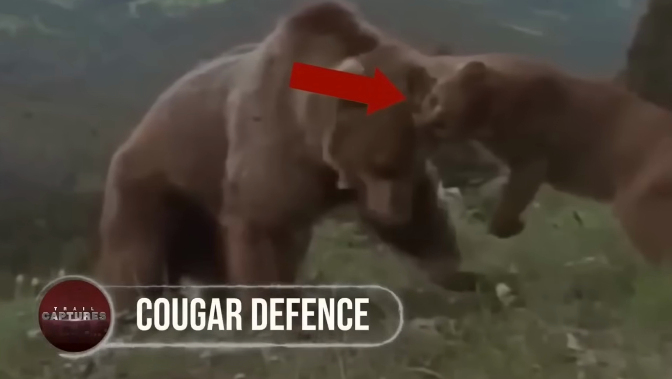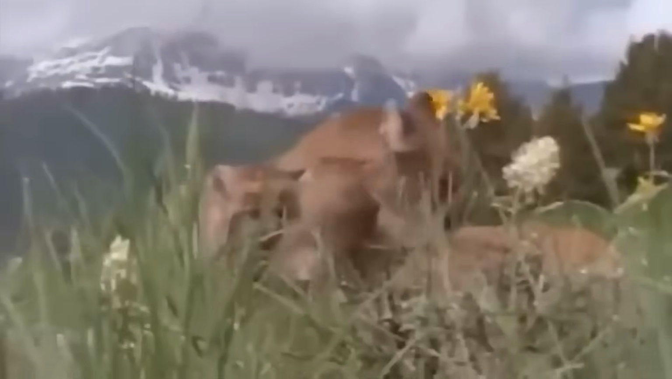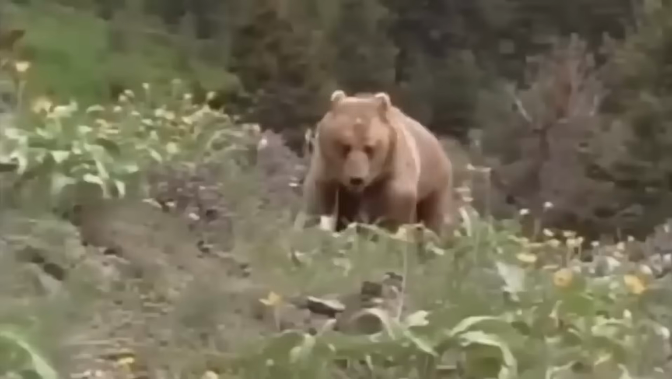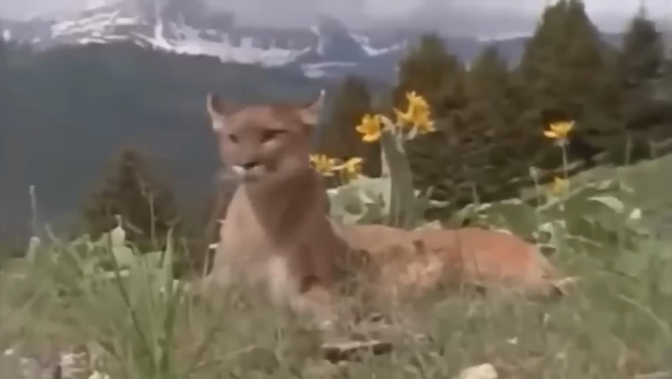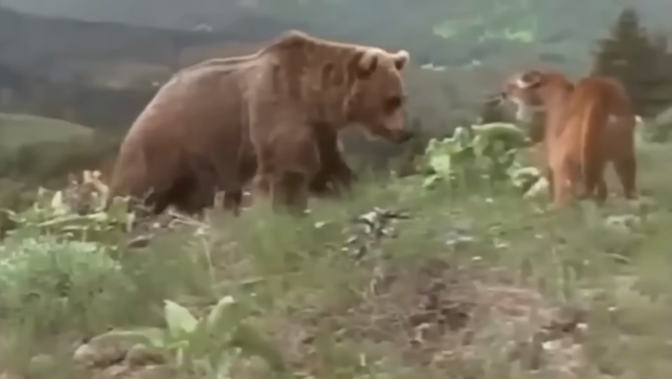Cougar defense. Captured in the Mendocino National Forest, the video starts with the cougar mama and baby spending some quality time together, but they have no idea that a grizzly is heading to ruin this incredible moment. Well, I must say that the bear, too, does not have any idea of the fighter mommy's abilities, as watching the advancing bear, the mother cougar quickly hid her young and approached the bear.